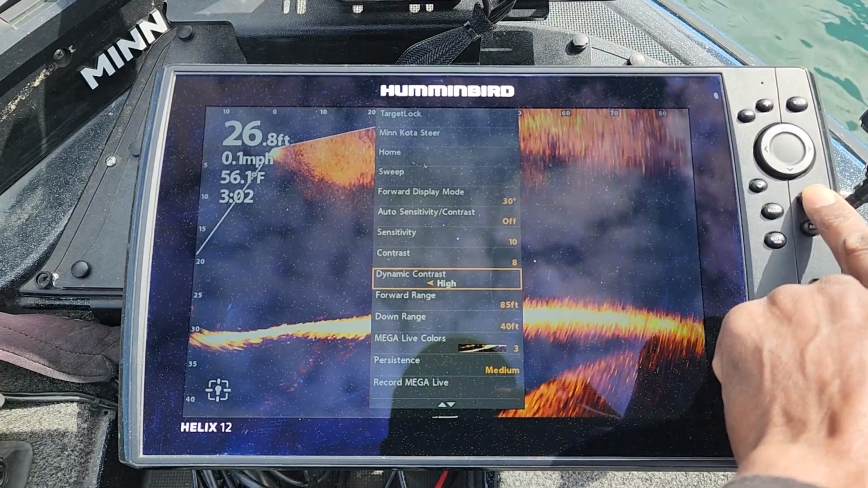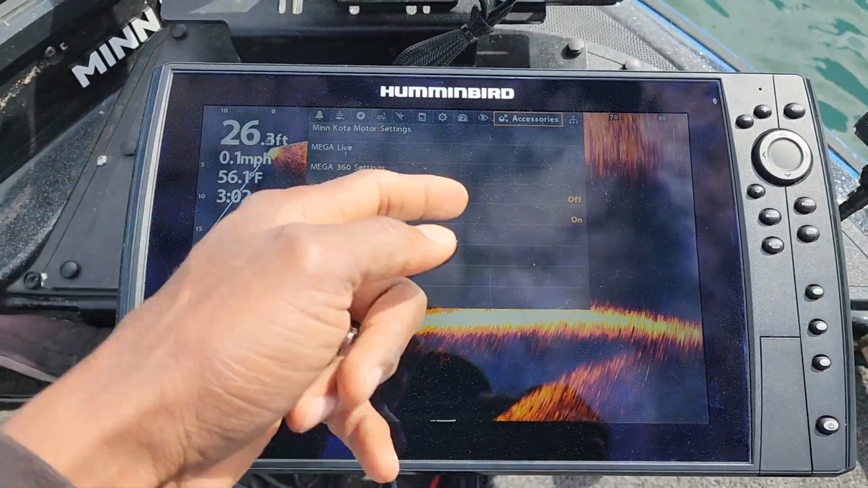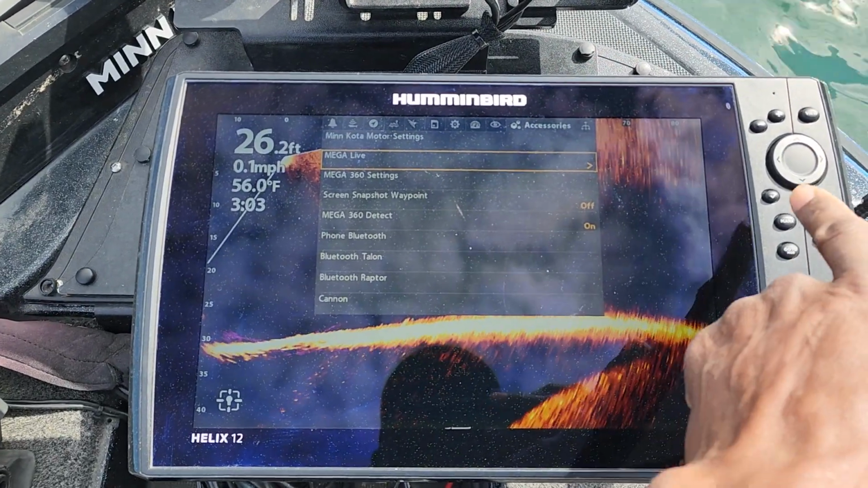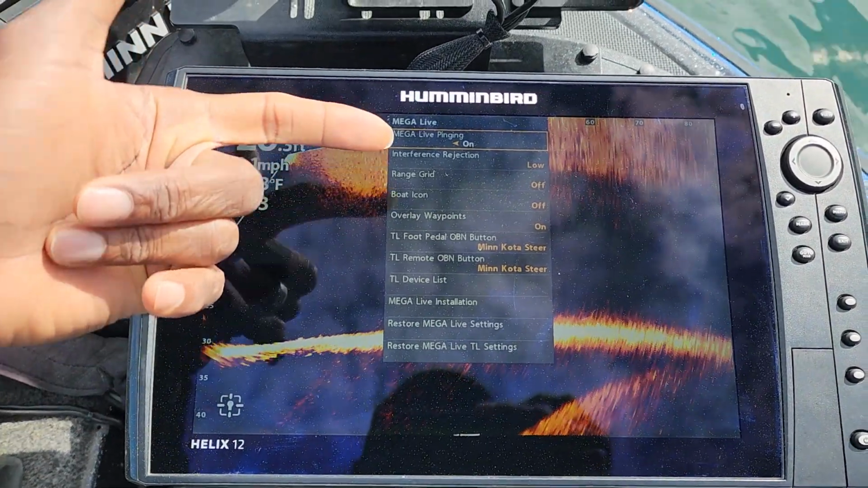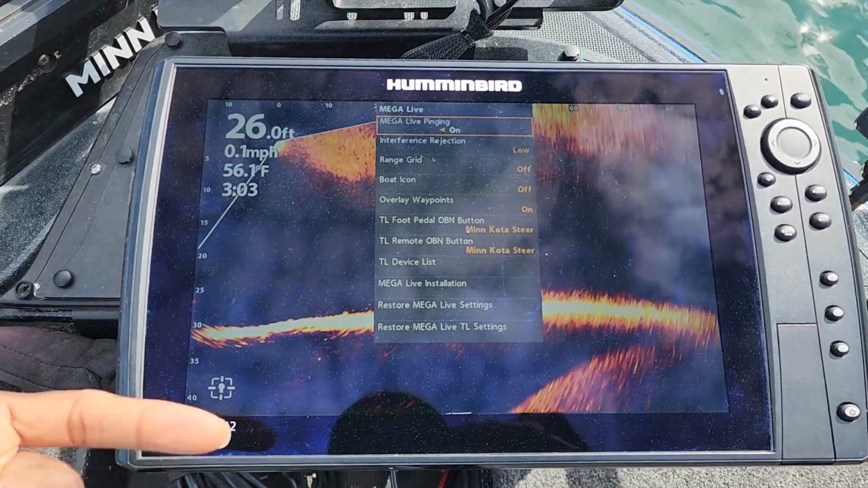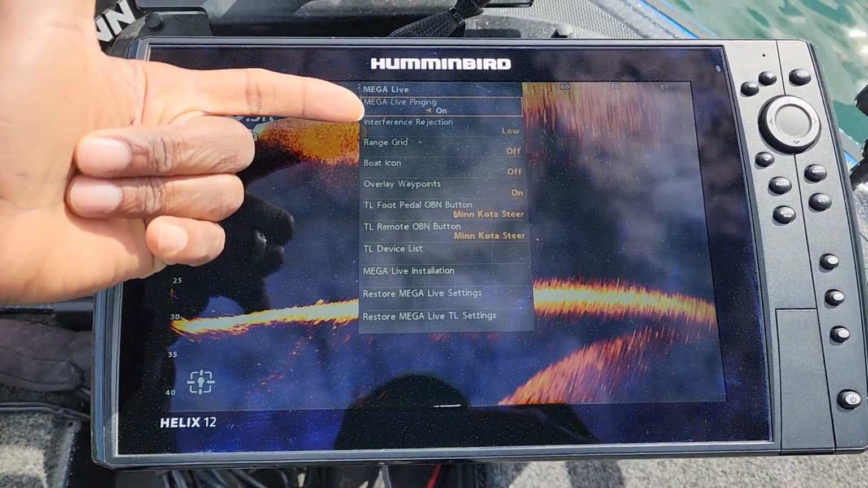We're going to hit that twice, and we're going to head over to the accessories tab. From the accessories tab, we're going to arrow down to the megalive, hit the right arrow key, and there you go. So now this is where we are going to take a look at to get all of those settings to where we need them to be.